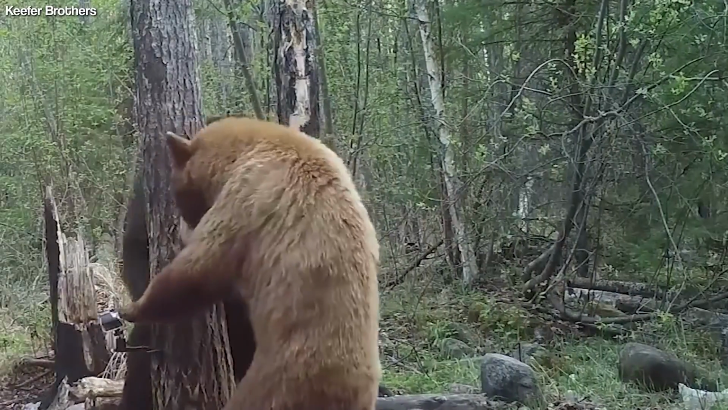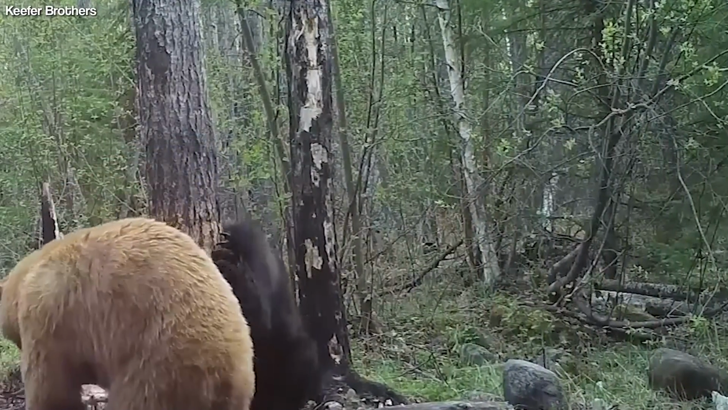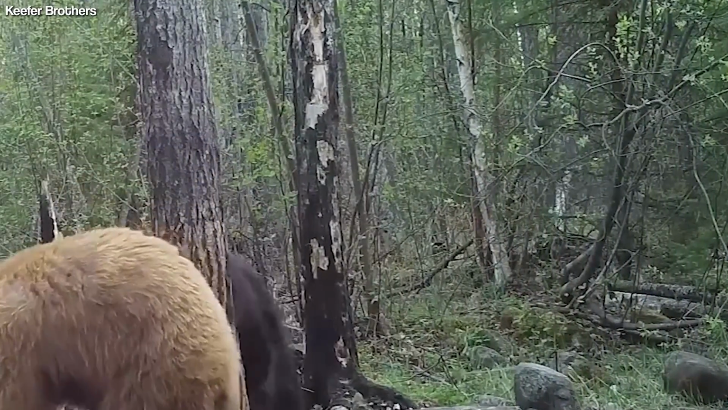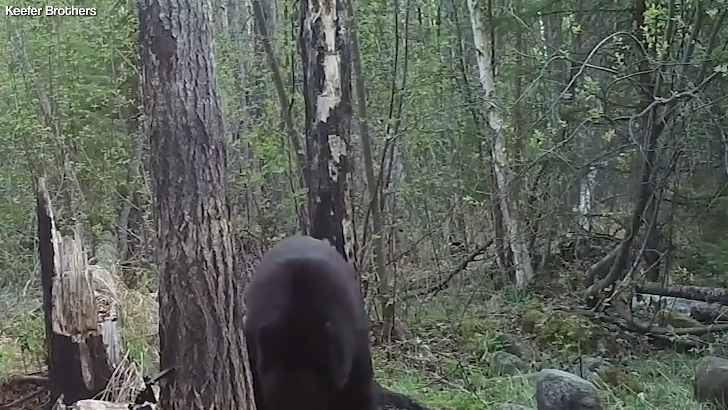But while circling the tree, both cooled down and the tension between them decreased, so they decided to let go of the fight and resolve the matter. Both of the bears then went back on all fours into the woods.